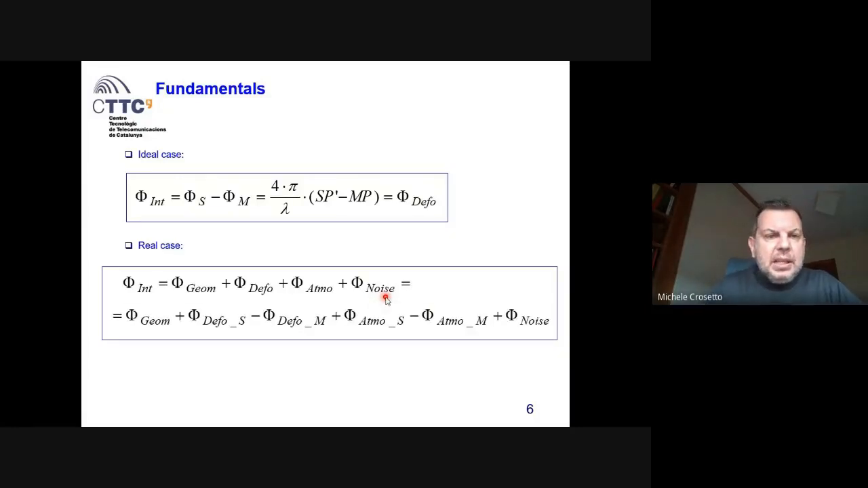To be more precise, we have the geometric effect, we have the deformation at the secondary acquisition minus the deformation at the first acquisition, the atmospheric at the second acquisition minus the atmospheric of the first acquisition, plus the noise. What does it mean? That given our observable, what we observe is the interferometric phase, we have to do some processing, some data analysis to separate, to extract the deformation information from the other components.